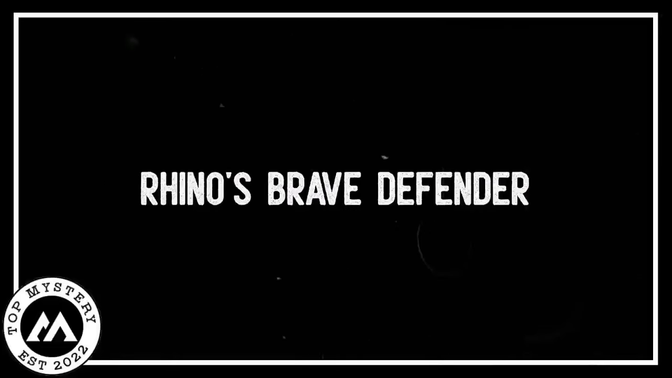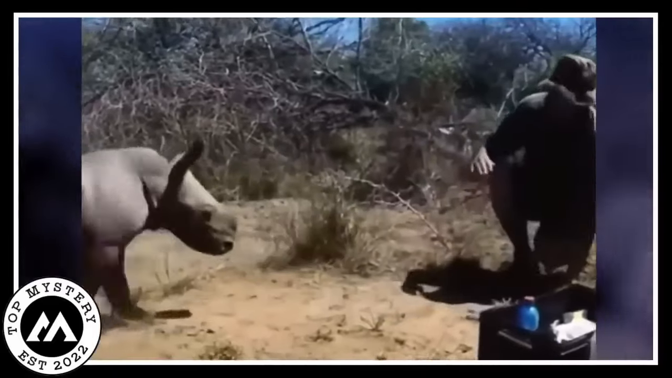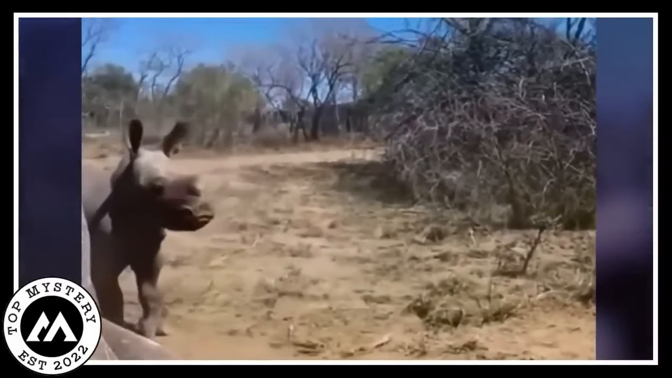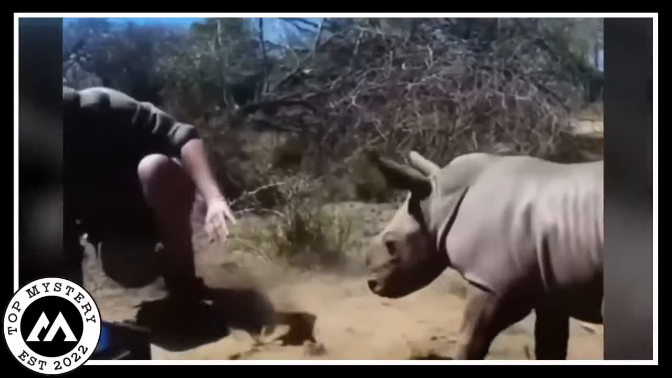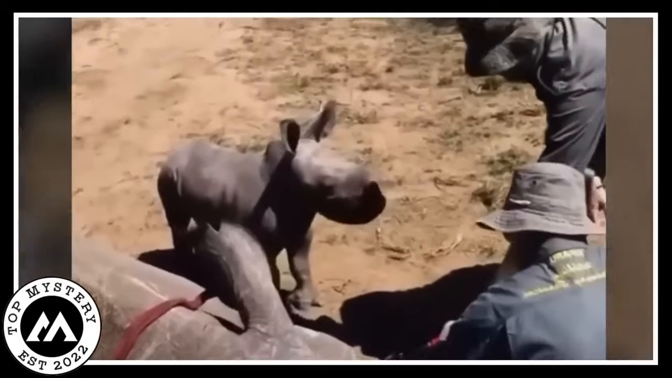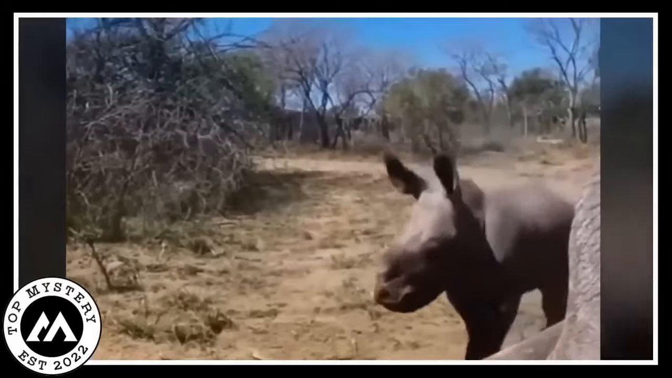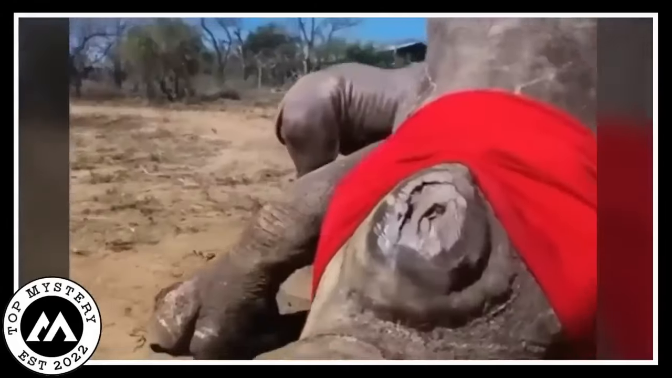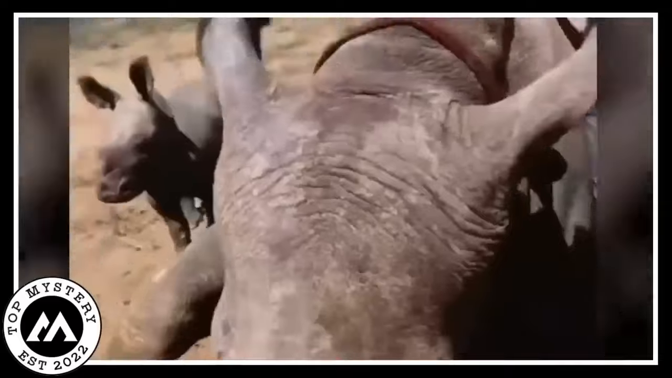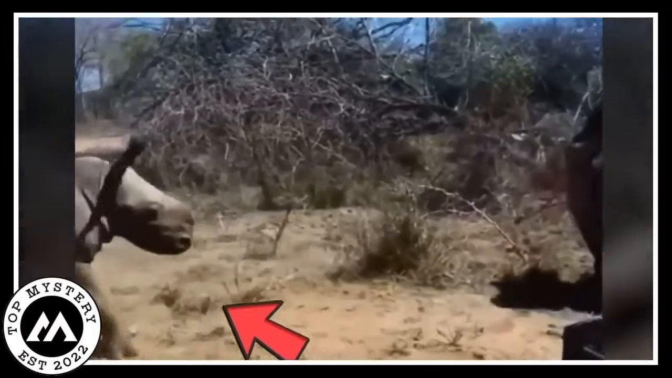Rhino's brave defender. In this heartwarming video, medical professionals struggled to treat a rhino's wound. The doctors tried to ease the injured rhino's pain as gently as possible. Here's where it gets sweet. The young rhino bravely defended its mother after it realized the doctors might hurt her. The little one, small but strong, bravely attempted to protect its mother.